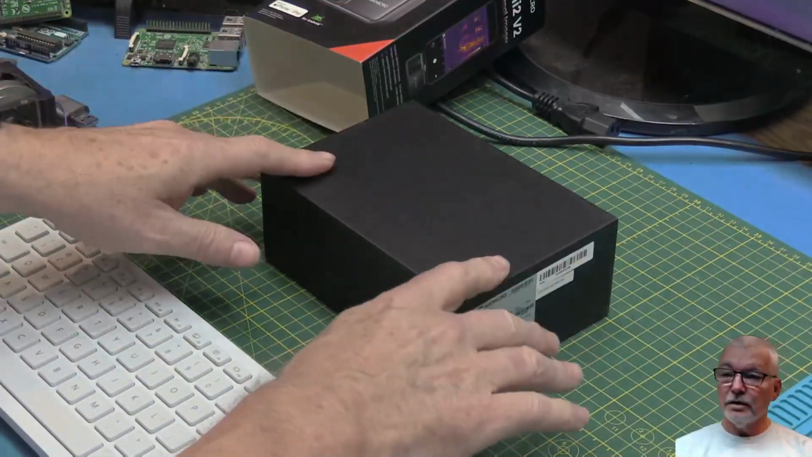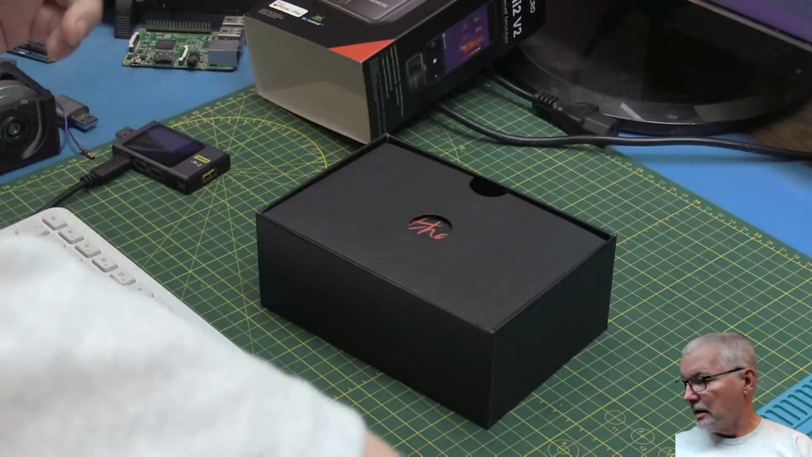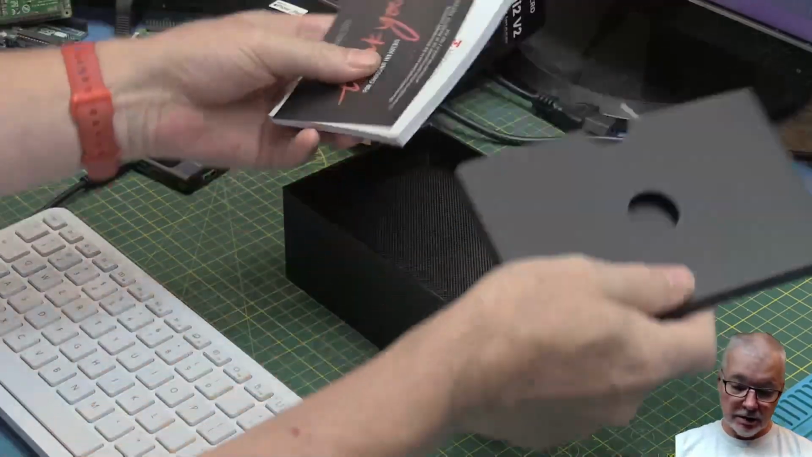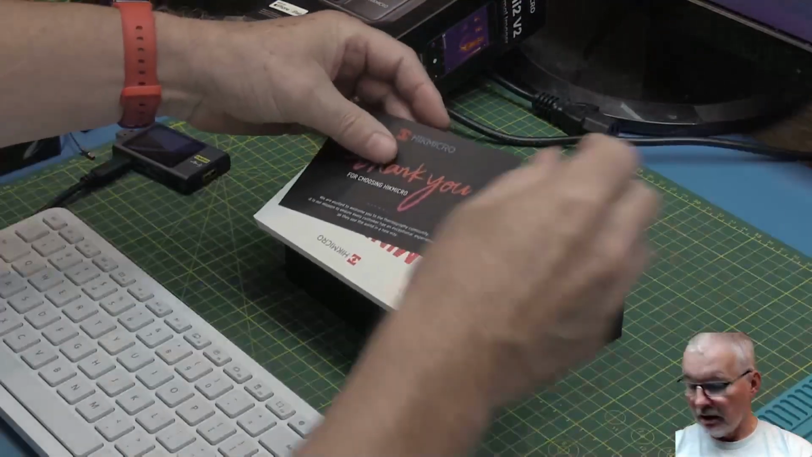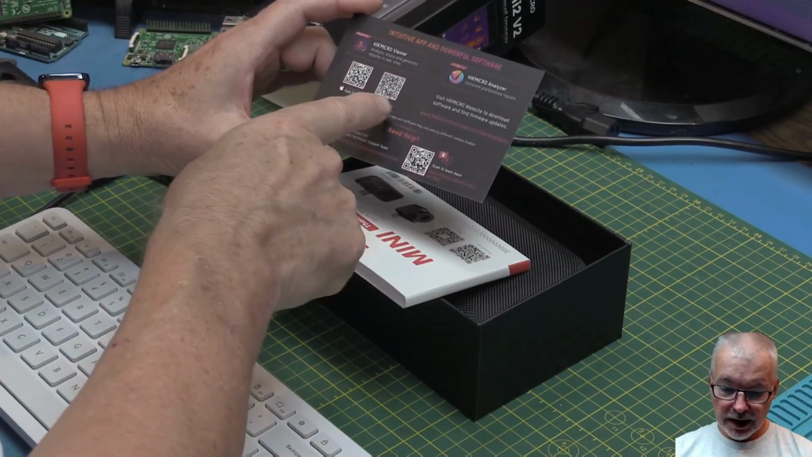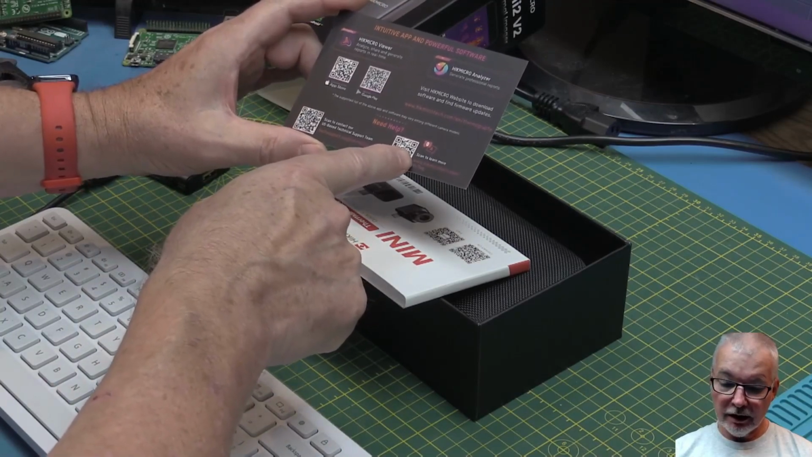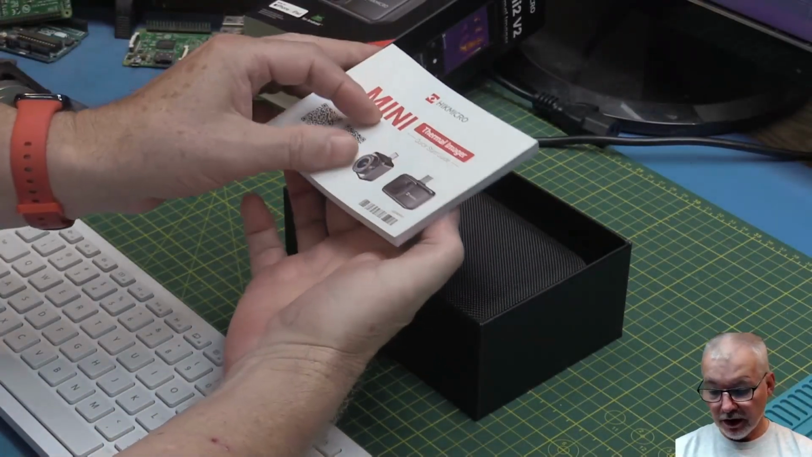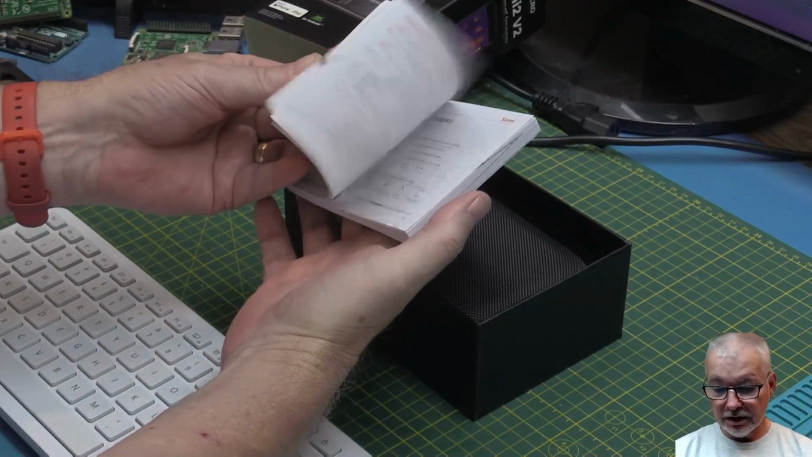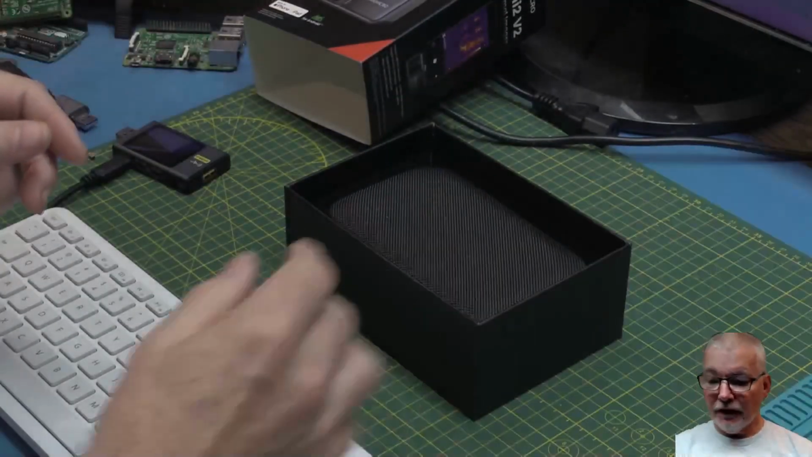Okay, switch to a side view so that we can see better. Let's pull this out. Packaging. So first thing, looks like we've got documentation on the top. I have a thank you card from HIKMICRO. Links to App Store, Google Play, tech support, and I guess online help. Manual, quite thick, quick start guide. It's in dozens of different languages, so pretty much covering everybody. We'll go without that for now.